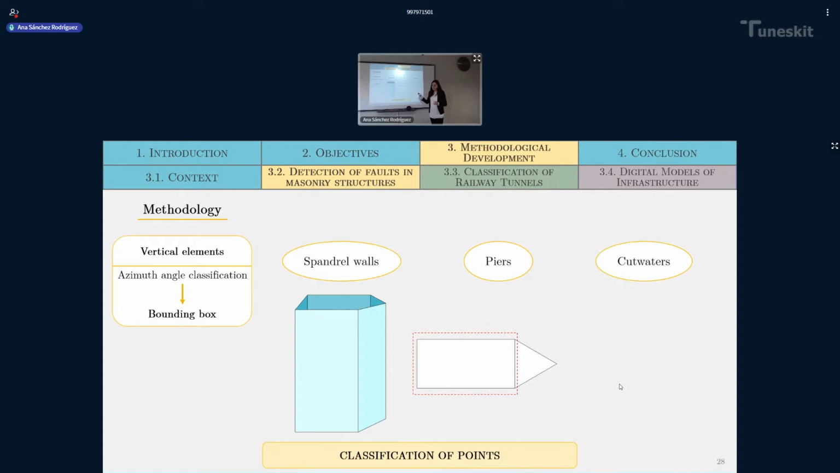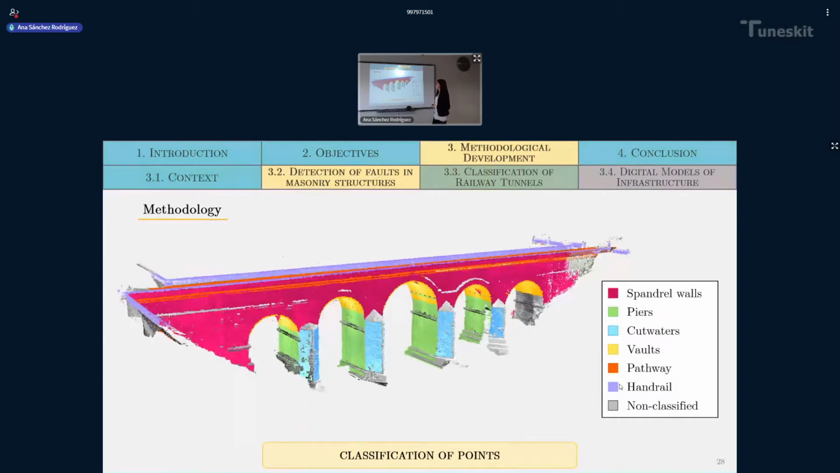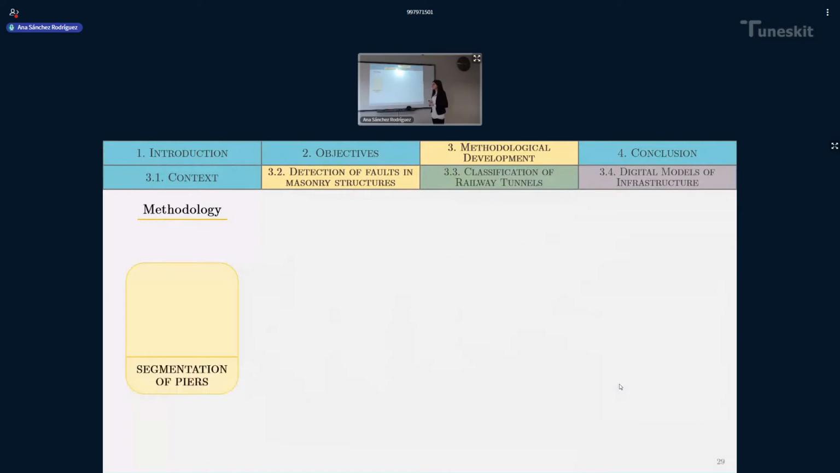So the bounding box contained piers and left out cutwaters, and that's how we classify these points. And then, working with the point cloud of non-vertical elements, we can perform a dimensional analysis and a classification based on the set coordinate of each point to obtain the results of the classified bridge, as you can see here in this slide. So now let's move on to the classification of the segmentation of piers.